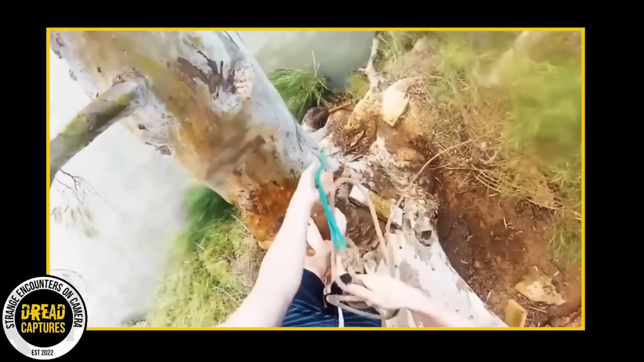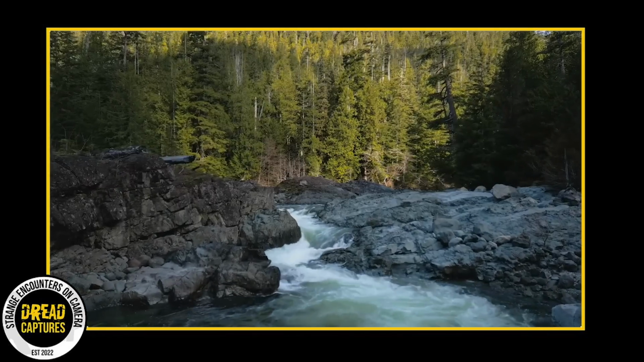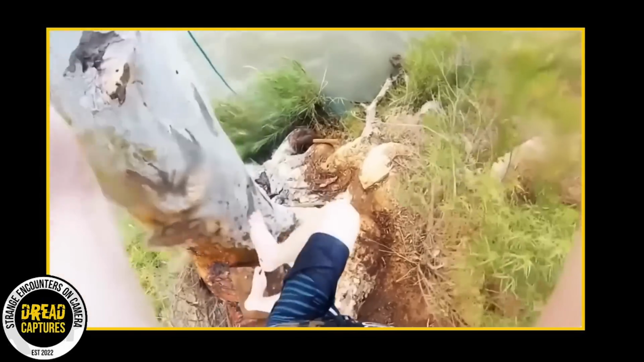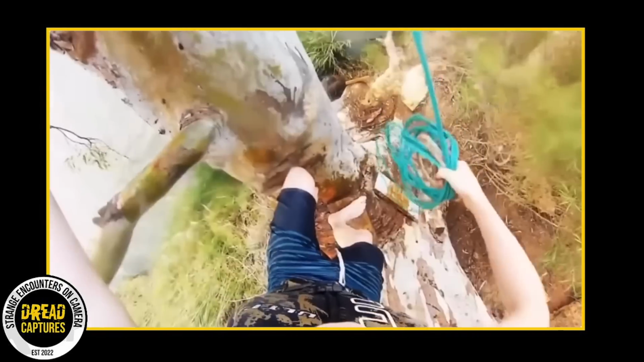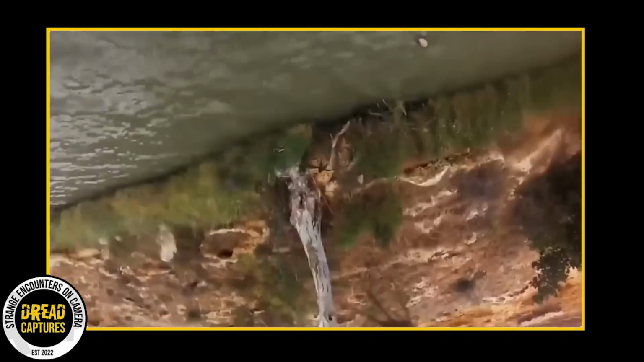An Australian man, accompanied by a few of his friends, set out on an adventure to a remote river. Their equipment consisted of a simple rope, with which they planned to construct an improvised rope swing. After a diligent search, they identified what they believed to be the perfect spot for their entertainment. Carefully, they fastened the rope around a sturdy tree and prepared to dive into the water.